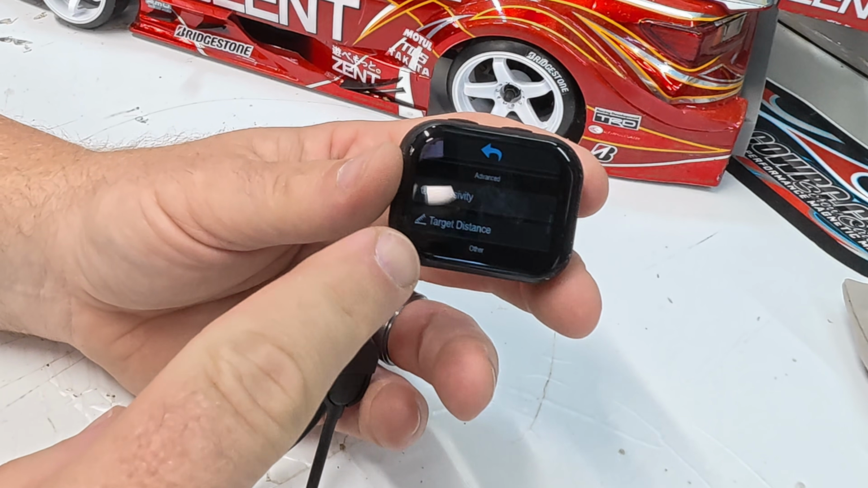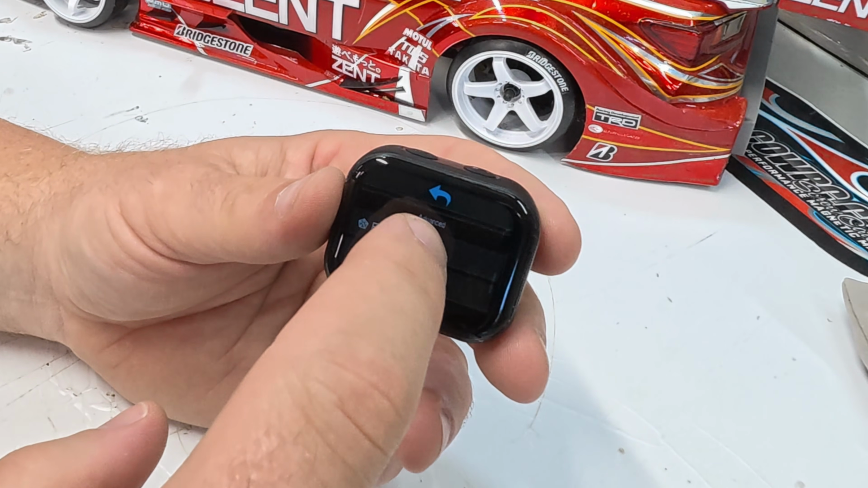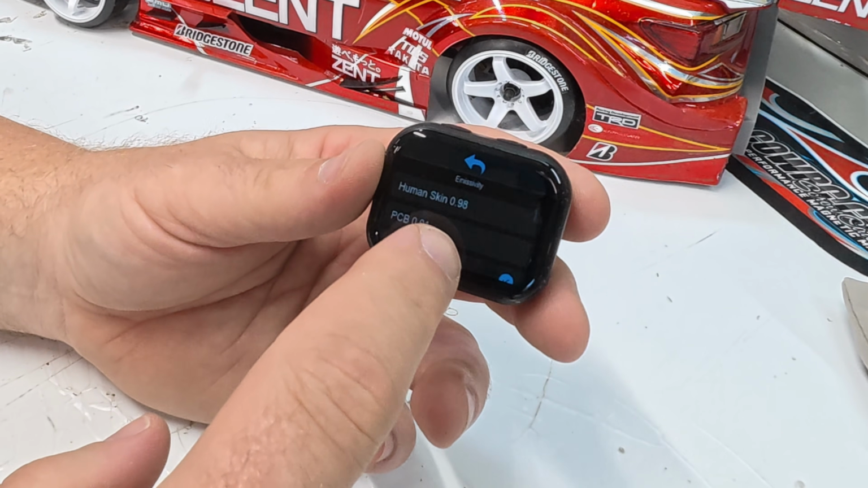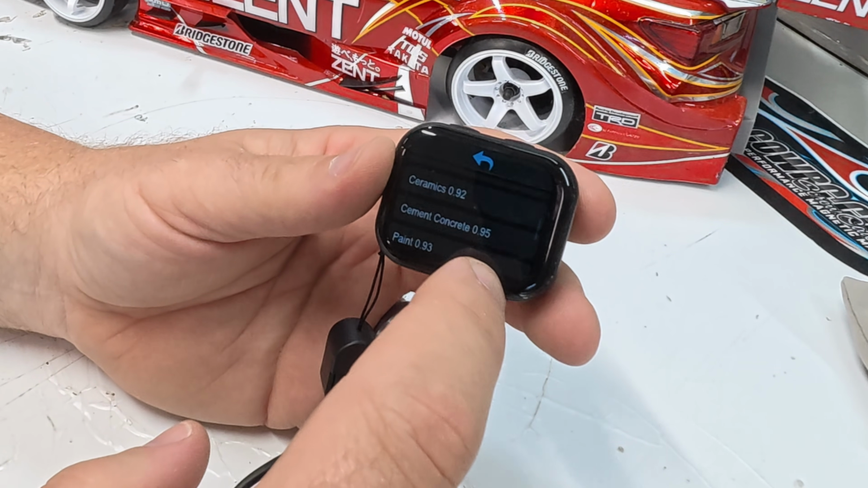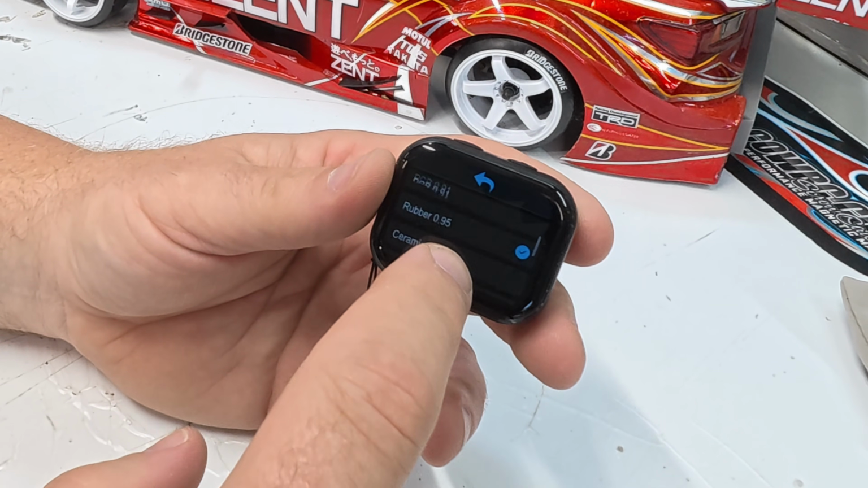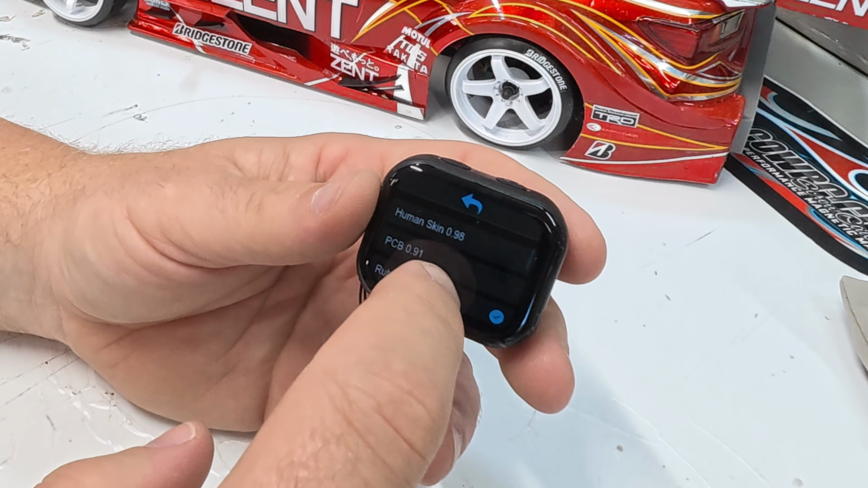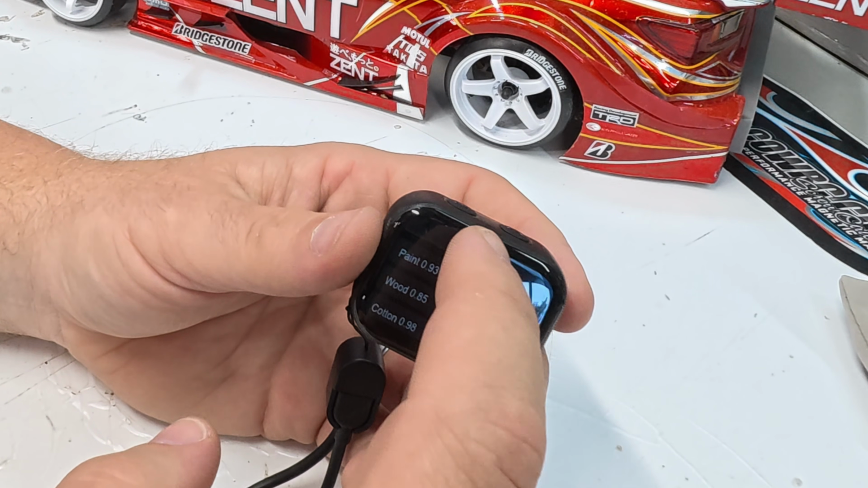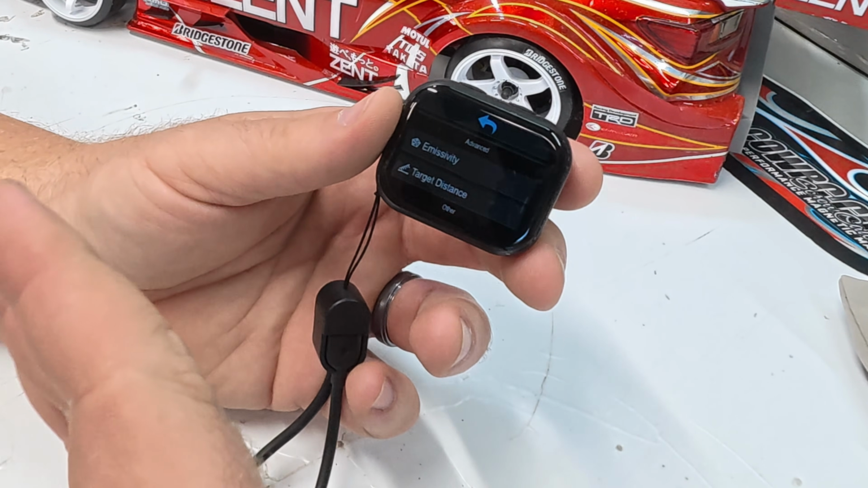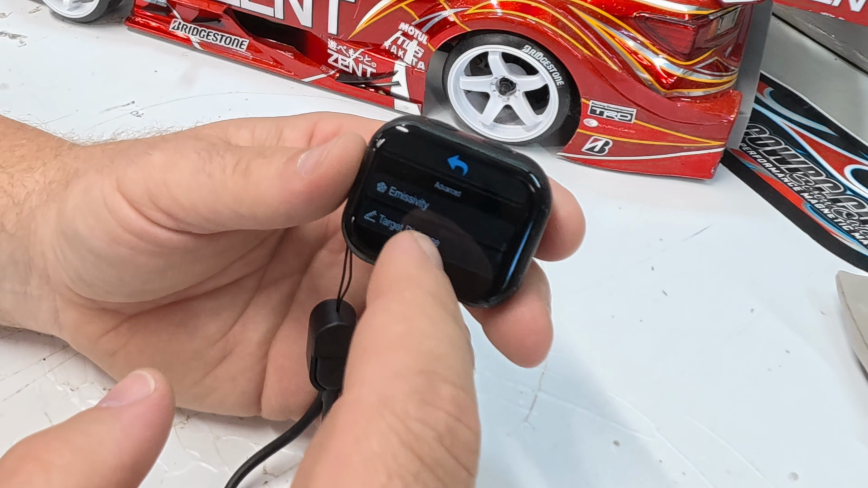Other important thing though really is down here under the advanced is emissivity and target distance. The emissivity, it's set for kind of a rubber from the beginning. Ceramics, cement, concrete, paint. It doesn't just tell you the emissivity number like 0.98 for human skin. It actually also gives you an idea of what it's used for, which is super useful. So if you're going to be doing a specific thing a lot, it's good to switch it over there so that you get more accurate readings.